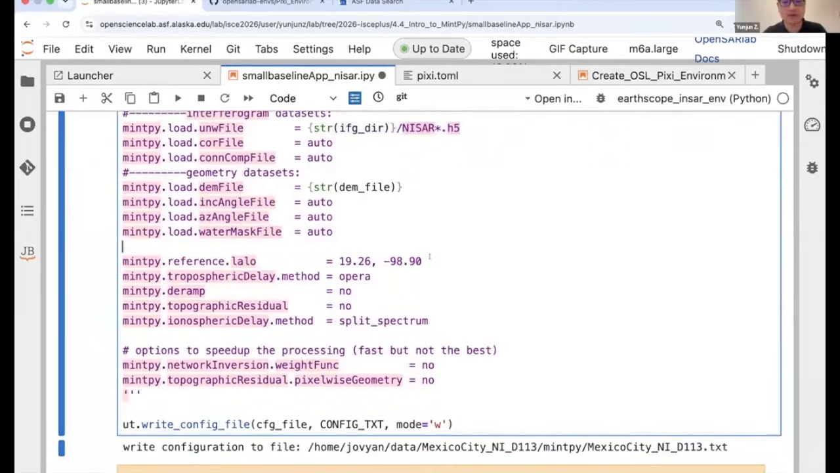For the other configurations, here we set up a special reference in latitude and longitude. And here for the troposphere correction, we are using a new one that was just implemented by David Baker. It's called OPERA. I will say more in that part. We're not doing any phase deramping, and so far we're not correcting for the DEM error. But we are correcting the ionosphere, as it's already included in NISAR.